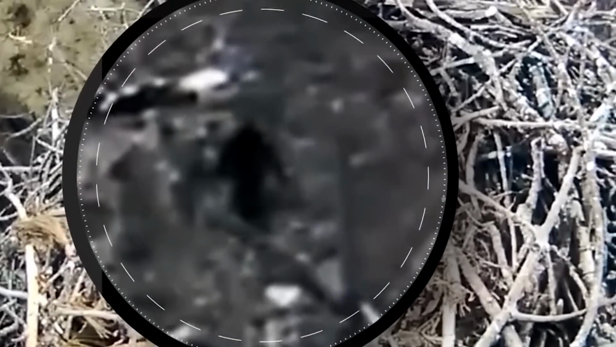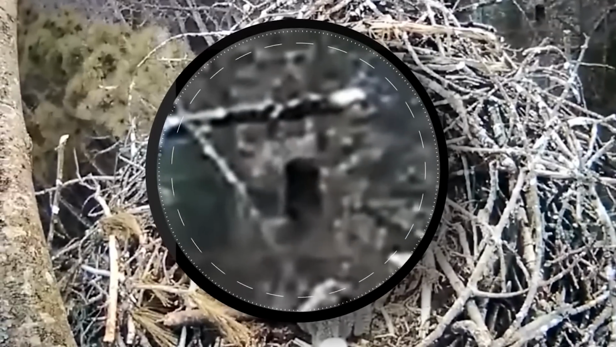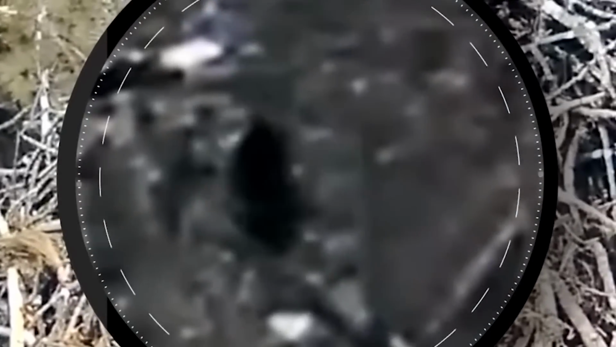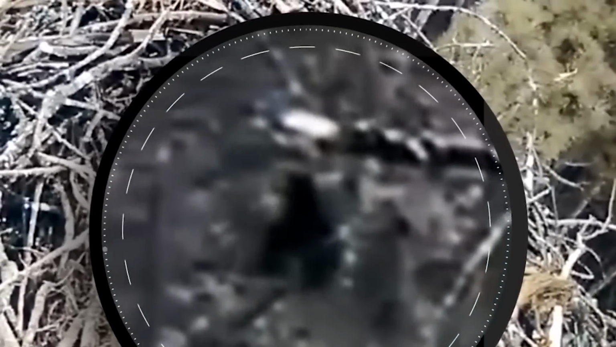However, due to the blurred image, it's hard to identify the creature, but many people stated that it was a Bigfoot, as nothing huge and bulky was ever spotted in that area before. Do you guys also think it was a Bigfoot? Please let us know by commenting below.